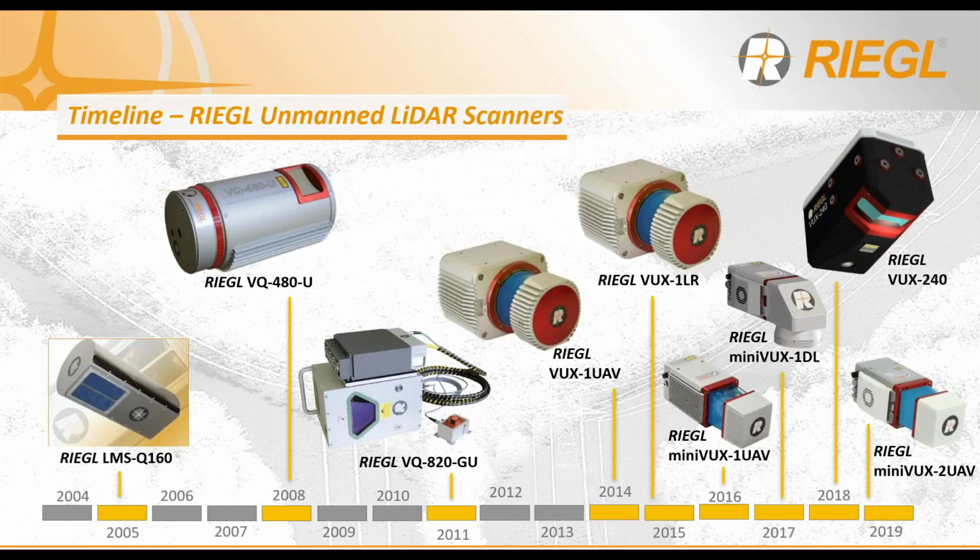Although the commercial UAV market really emerged and developed over the past several years, RIEGL's unmanned technology has developed a long line of UAS-specific sensors, establishing a historical foundation over the last 15 years.